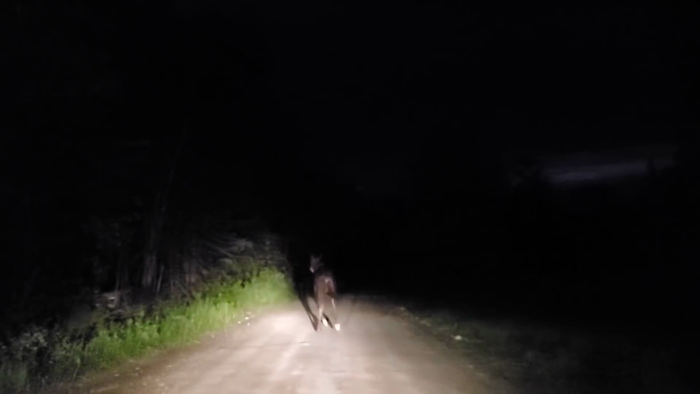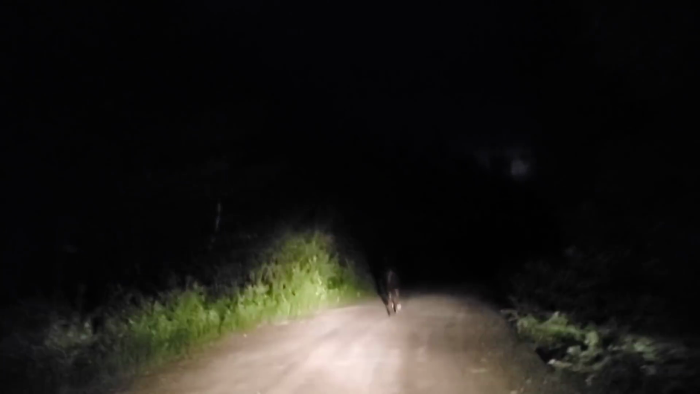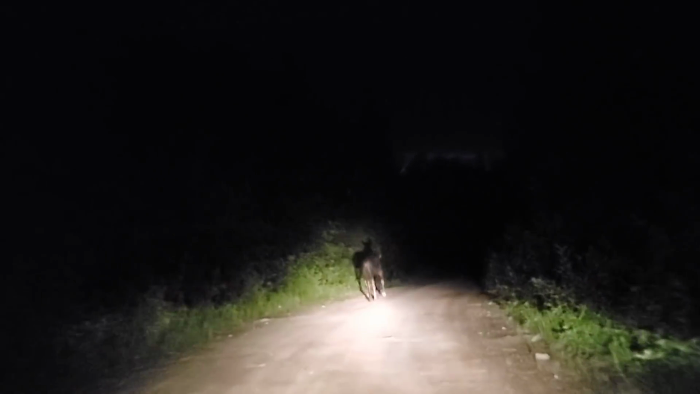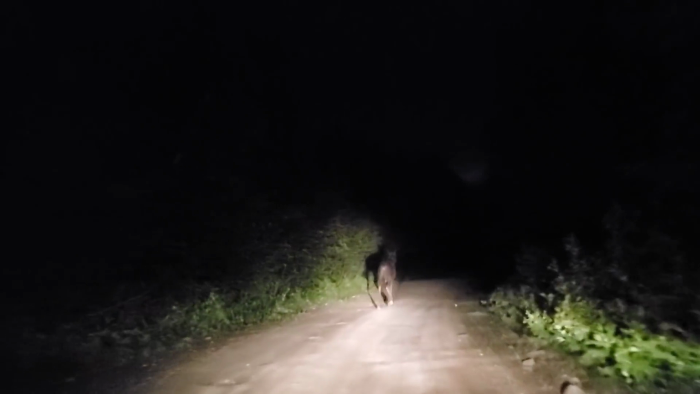You see that, right? I go this way, it goes right in front of me. Now I'm gonna go over here, and it's like following my light. Like, it's traveling somewhere, but it's using my headlights to see, because these things have horrible eyesight in the nighttime.